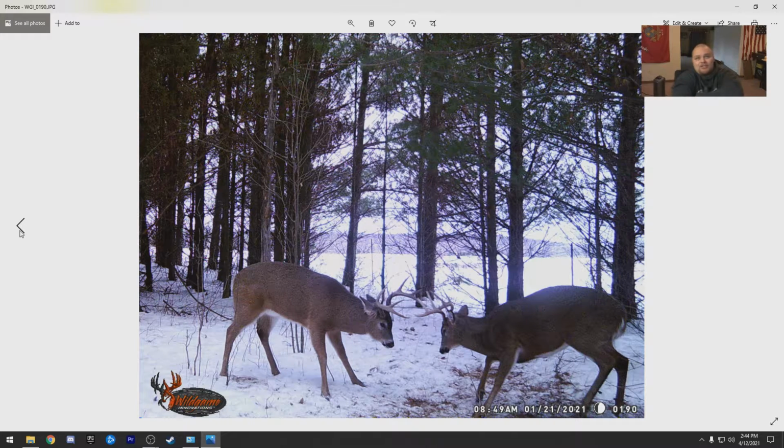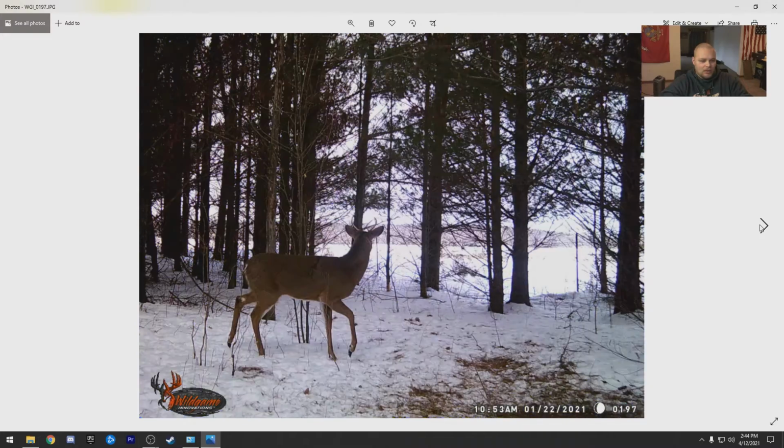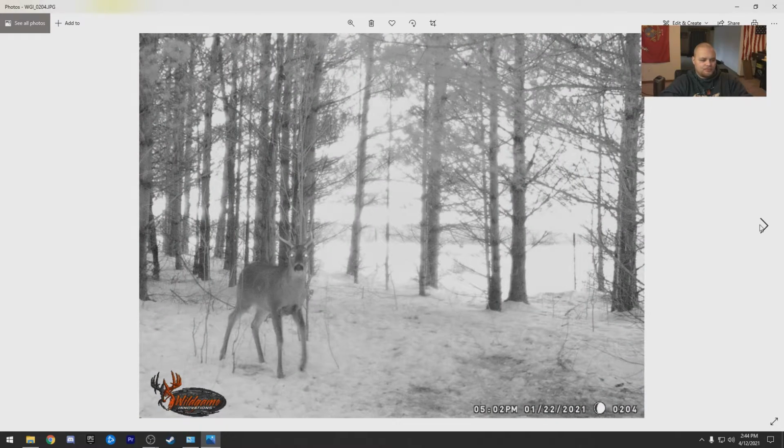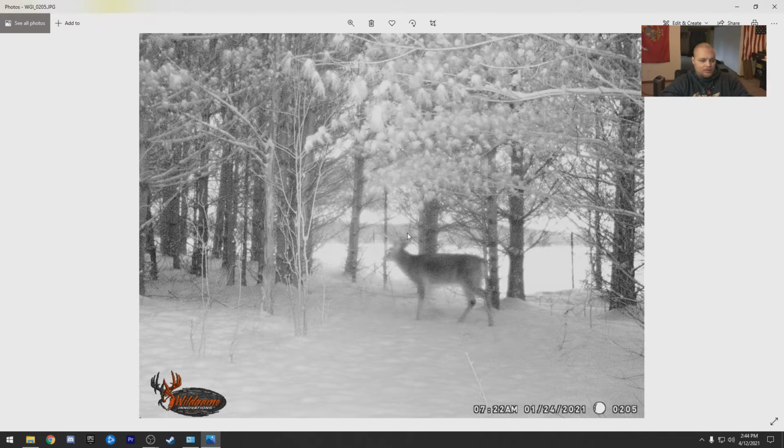If it was just these two and we didn't have more, I'd be through the moon, through the roof. But let's just keep on moving here. We still got some little bucks moving around. The next day now. That's a big one. Can't see much.